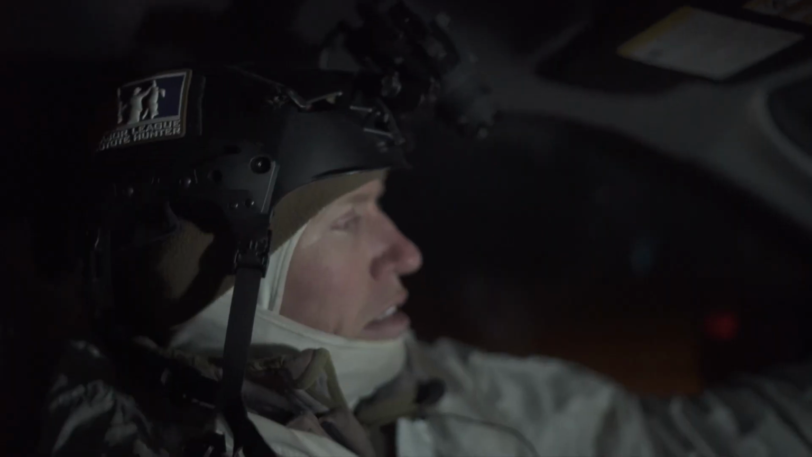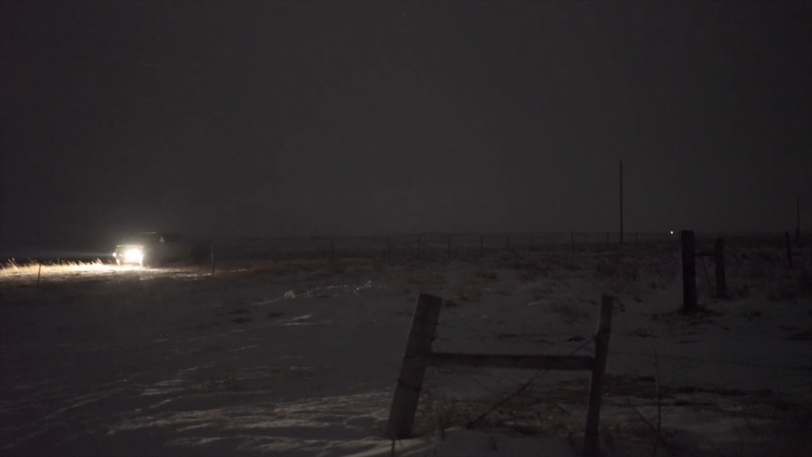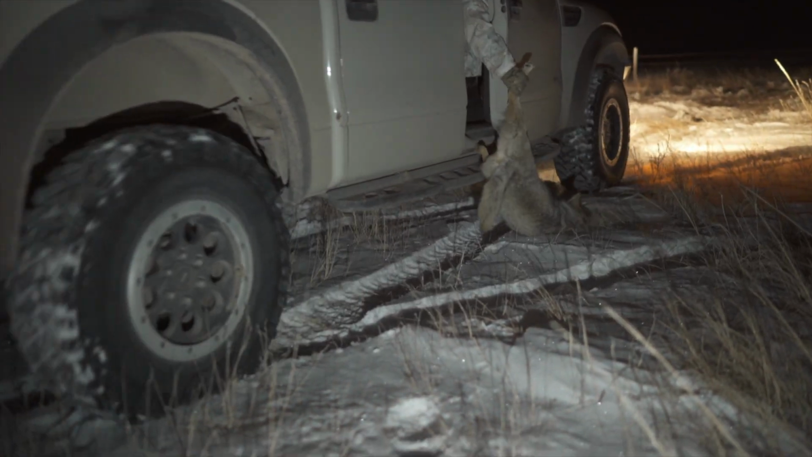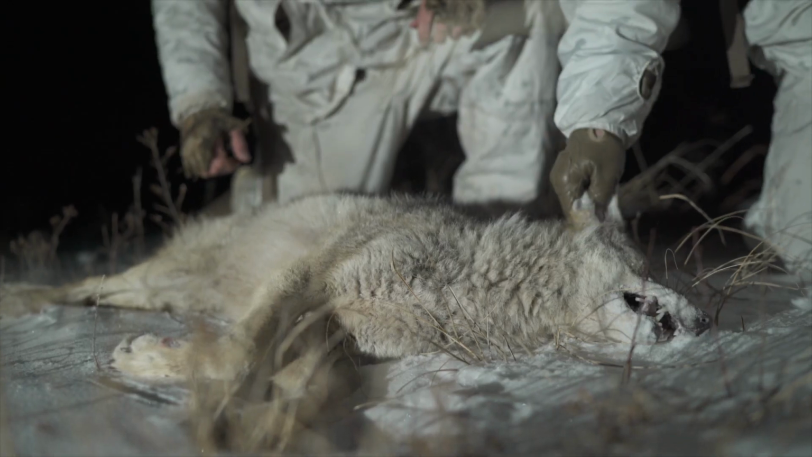Actually call that the kill box. Last year we killed like, I want to say over 40 coyotes there. Right a little bit, not very much. Another 2 feet, that works. Whoa, okay, good, go. That's just a perfect spot where when the weather gets really cold and that river freezes up, it's like a highway for coyotes and they move in hard and you can just keep killing and killing.